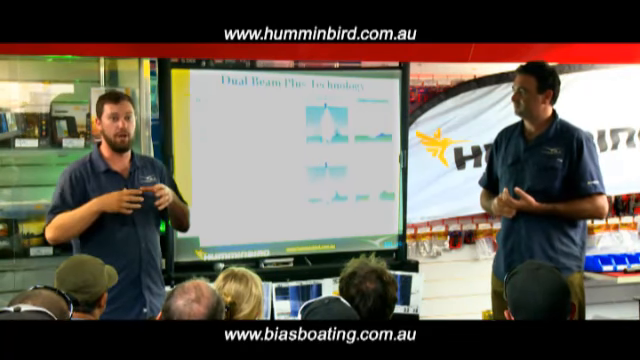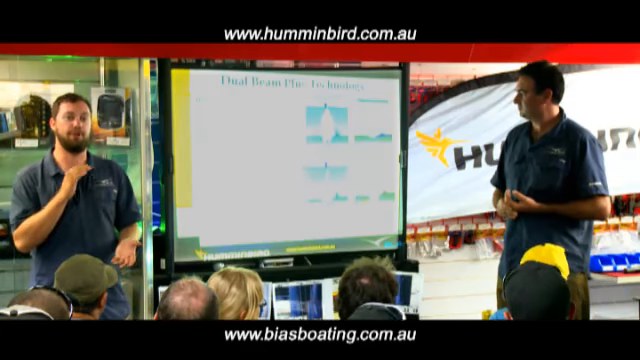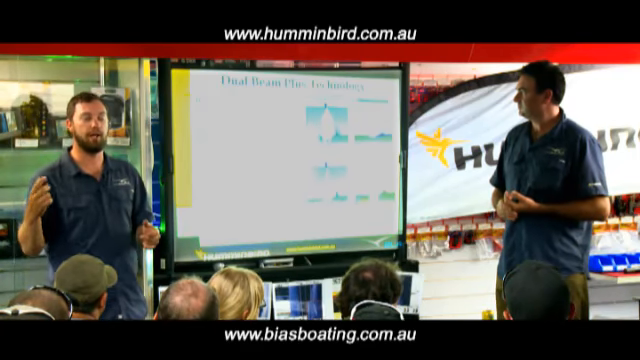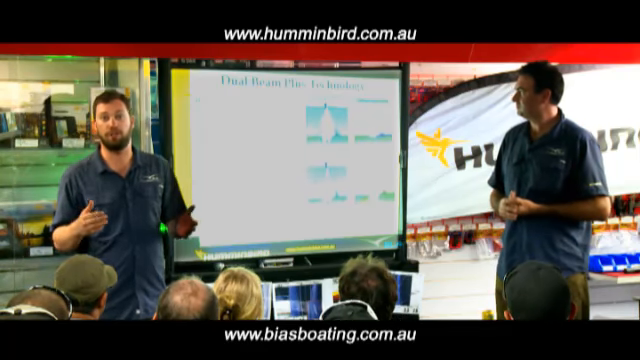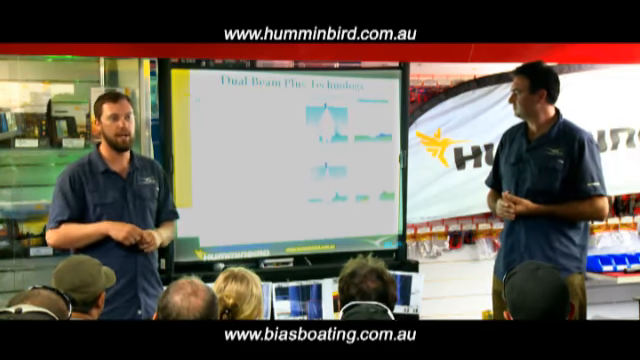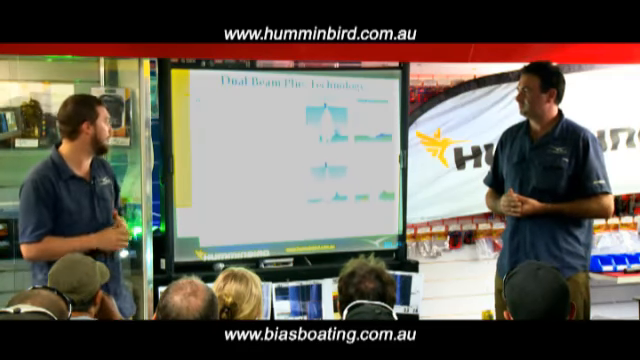But the problem is that it's very narrow. It's only about 20 degrees. So that works out to be about a third of the depth you're in. So if you're in 10 metres of water, you're only looking at an area of the bottom around about 3 metres. Now that's pretty tough when you're trying to find fish and you're trying to find structure. You'd have to run a very tight grid pattern to find the sort of detail that you're looking for.